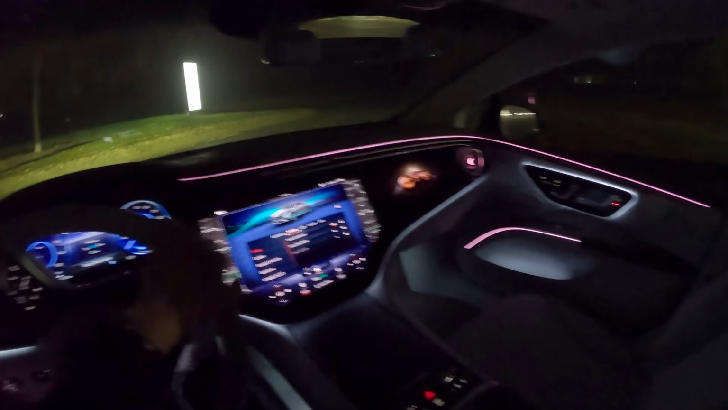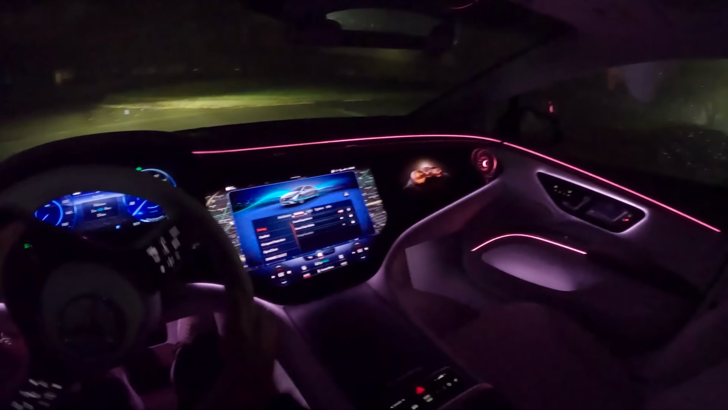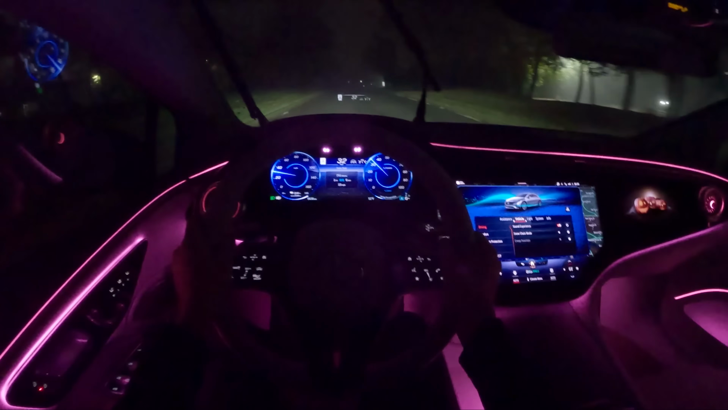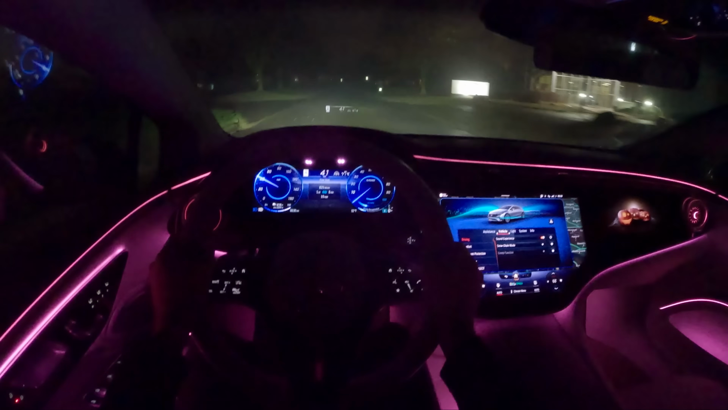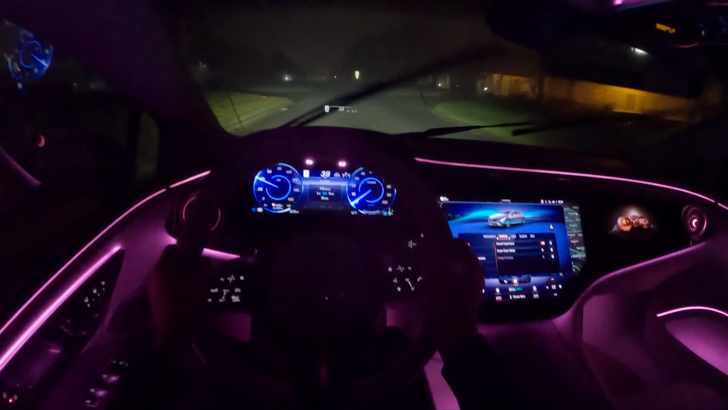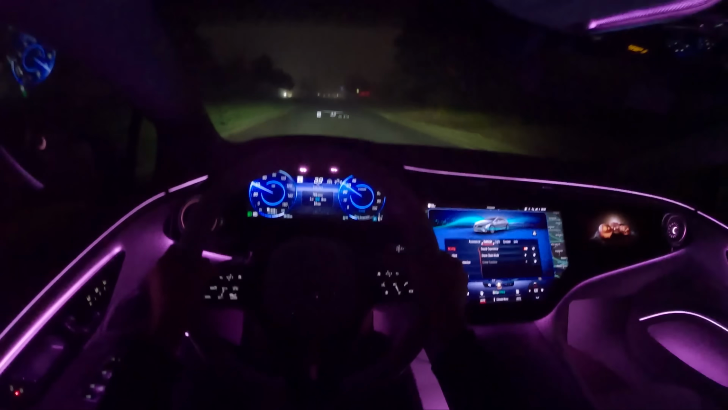You can control the regenerative braking with the paddle shifter behind the wheel. It's not very strong regen at low speeds. Also, we are at a pretty high state of charge and the battery is cool right now. Tons and tons of power from this EQS 580. 516 horsepower, 611 pound-feet of torque. And you get all of it.